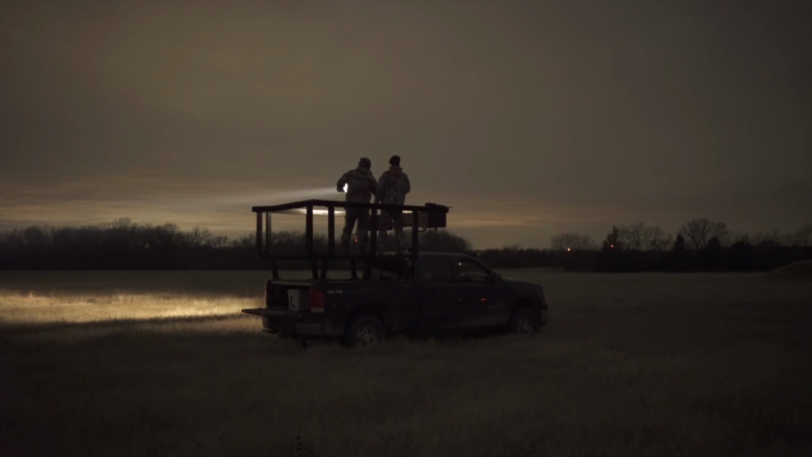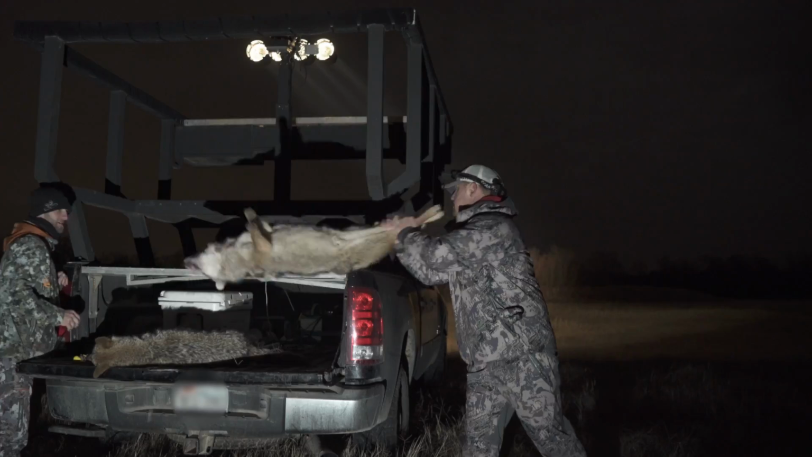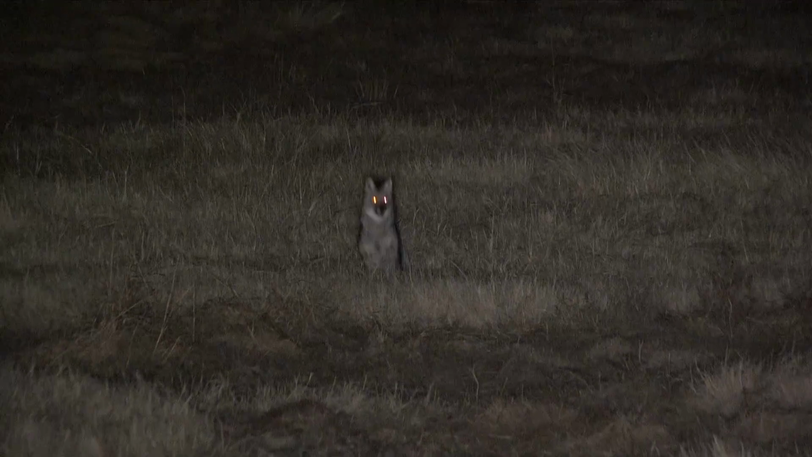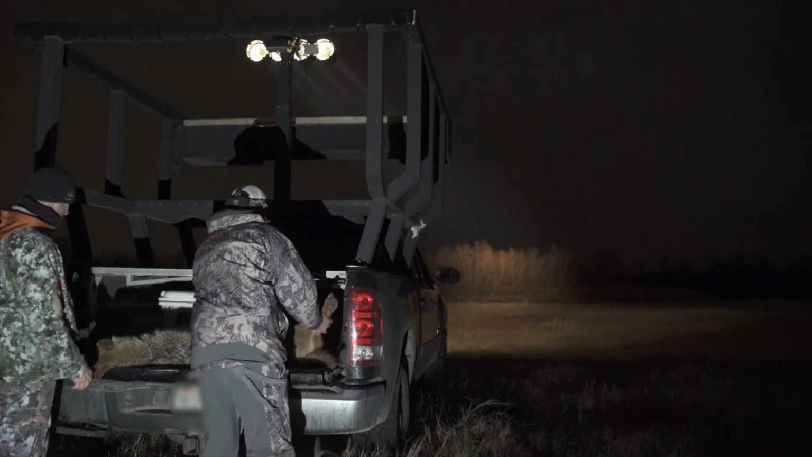I feel sorry for predator hunters that they don't know there's a whole other world out there that you can tap into. Incoming! As far as I'm concerned, every time you leave a stand, before you leave, you need to be throwing some of that out there. I mean, look what happens. You know what's better than loading up 1? Loading up 2. That's the best thing you've said all day, Ronnie.